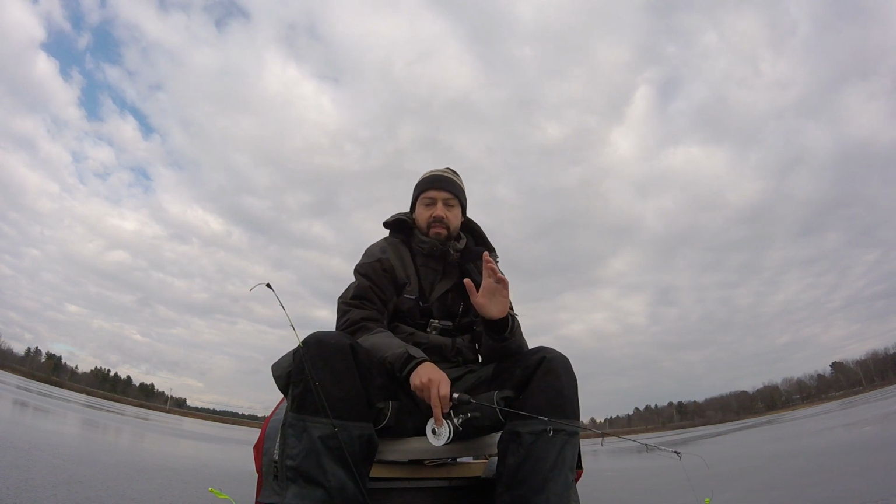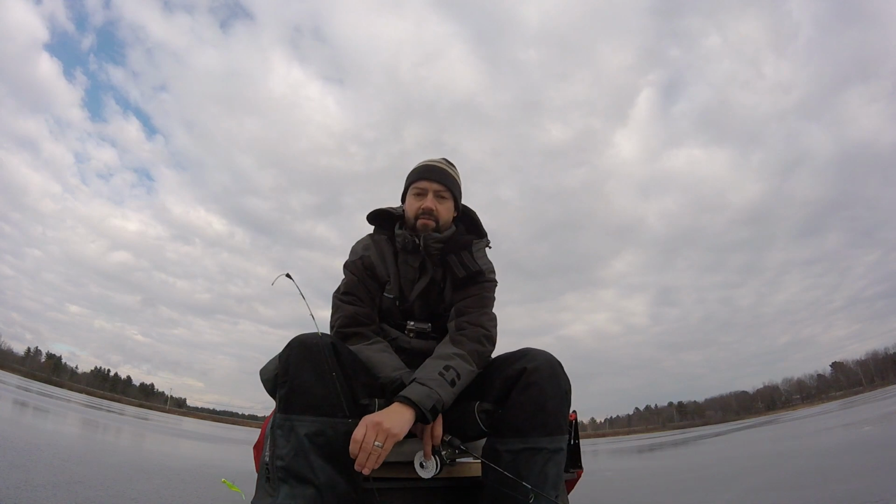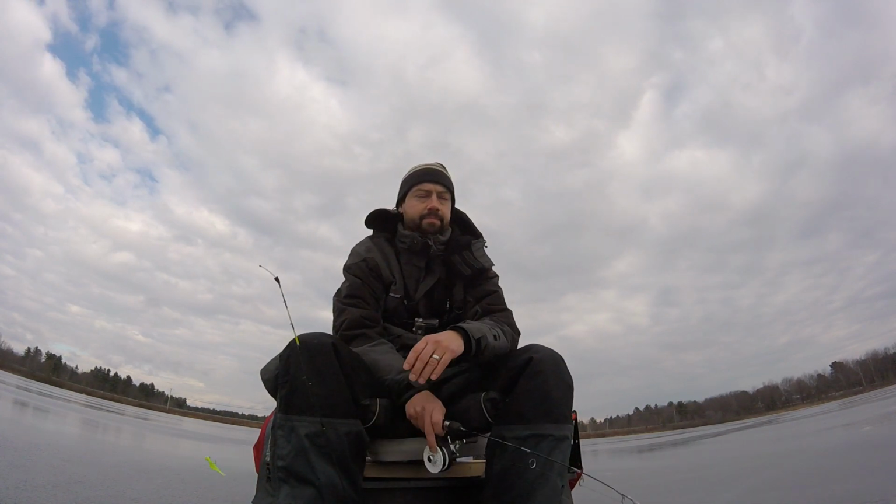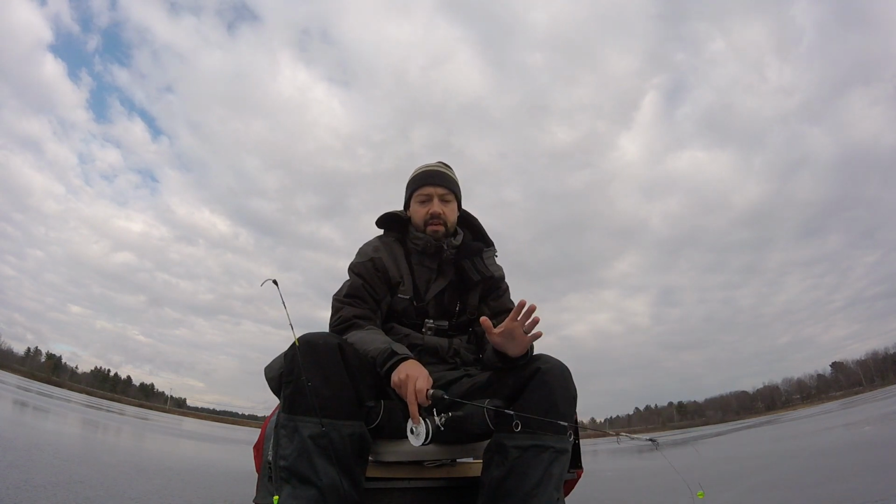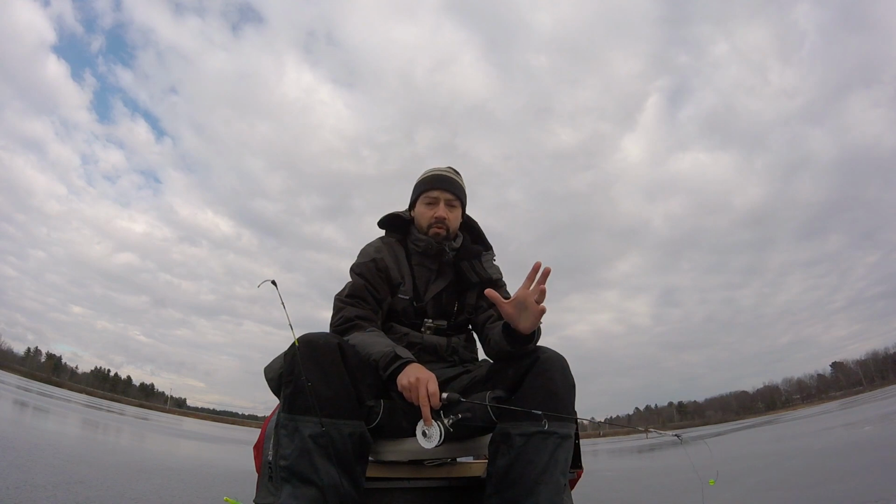I'm fishing with basically 2 rods. I'm fishing with one that's going to lure in the fish with a rattle trap, and then one that has a little crappie plastic on it. And I'm going to show you guys why I use a general, normal fish finder instead of a flasher.